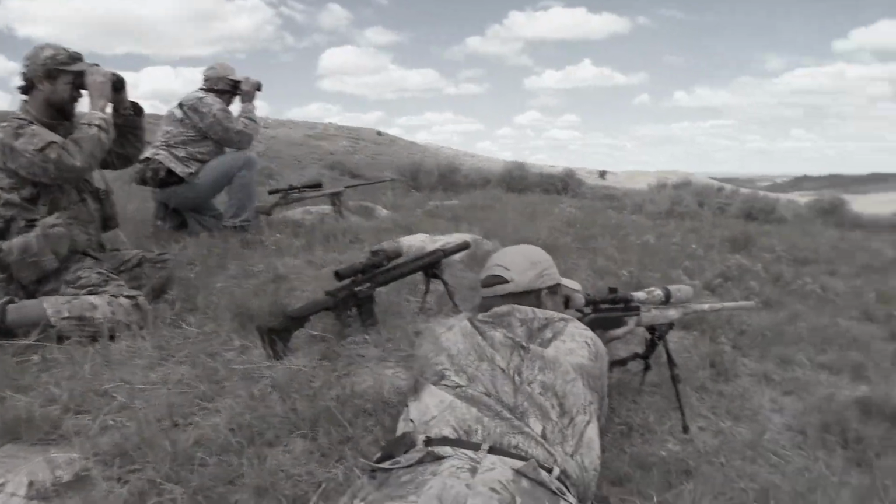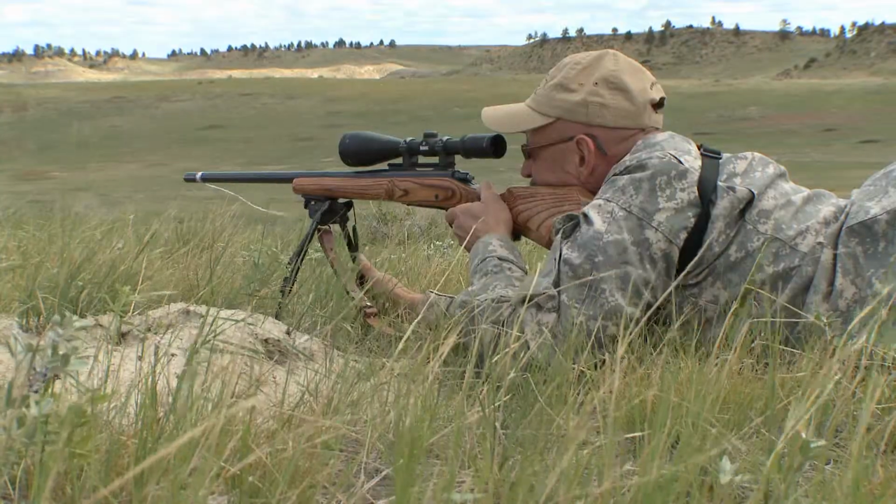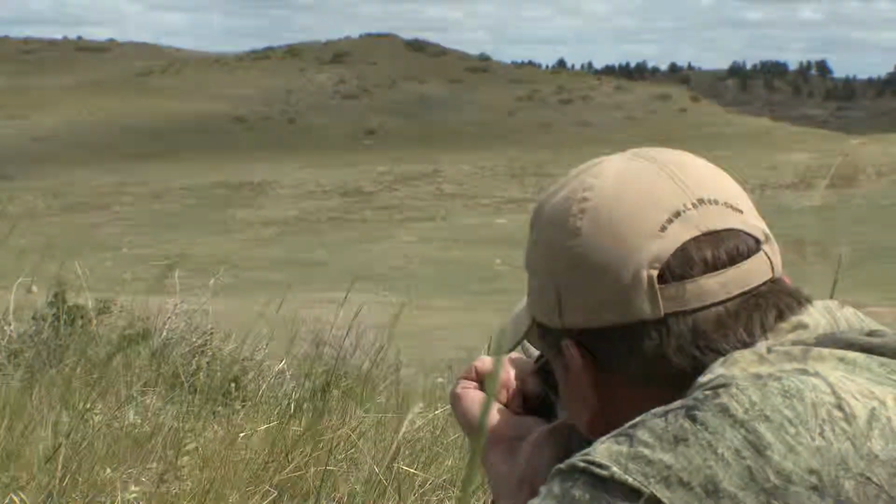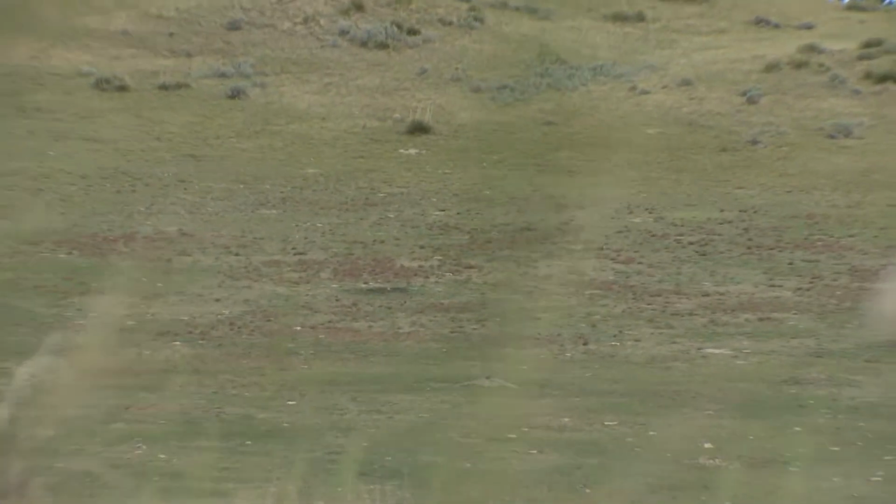Yesterday, Chance and Jimmy and I were up prairie dog hunting, and Chance had these Bushnell scopes mounted on his rifles, and Jimmy was shooting a 22-250 with his mil-dot scope, and I was shooting a 243 with my mil-dot. A day like today, kind of windy, and we were having some issues with holdover and wind.